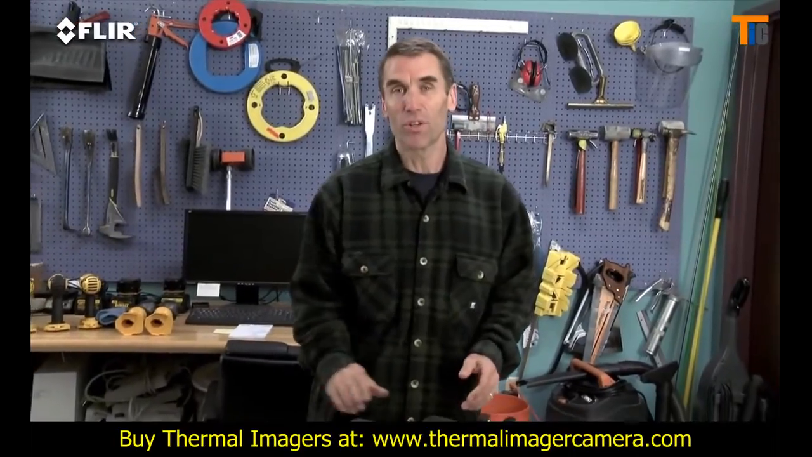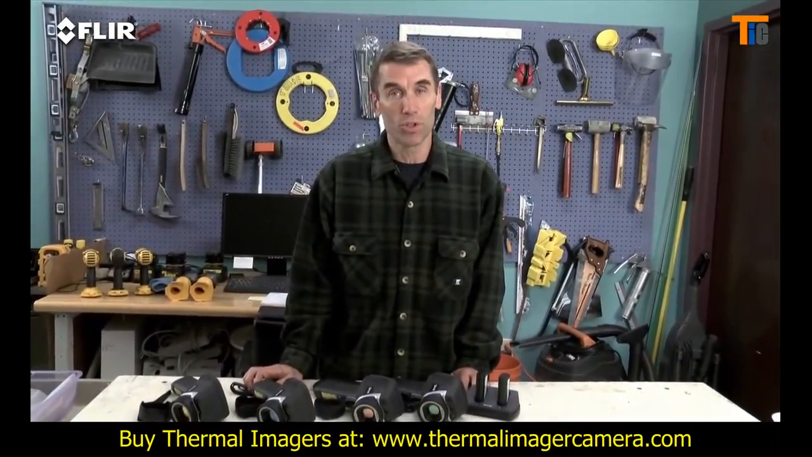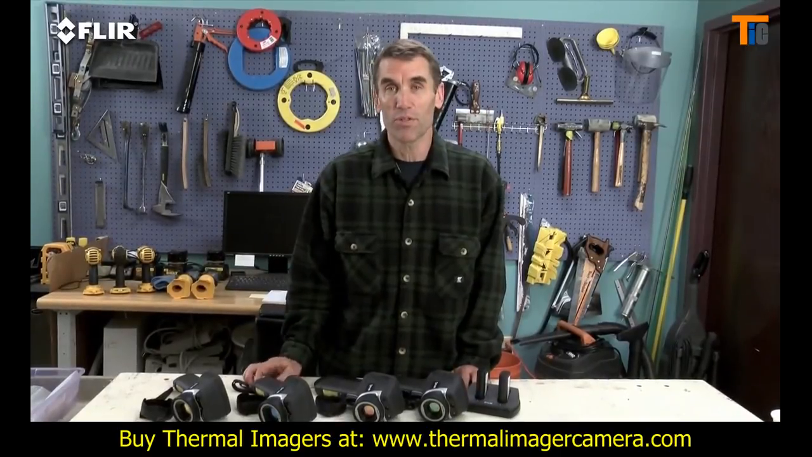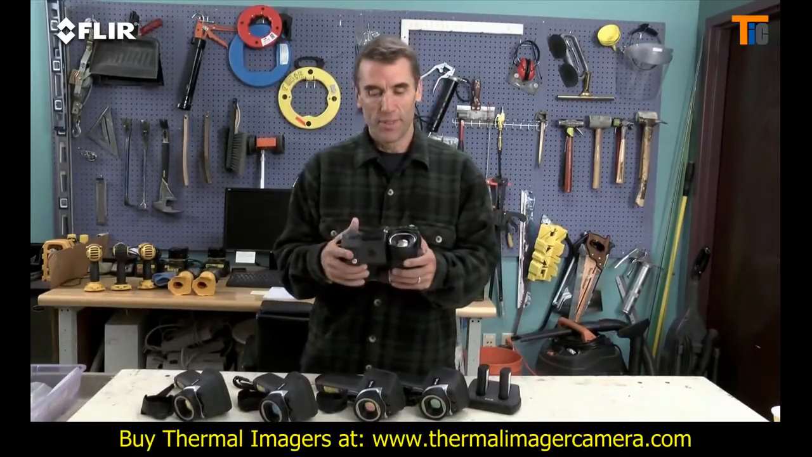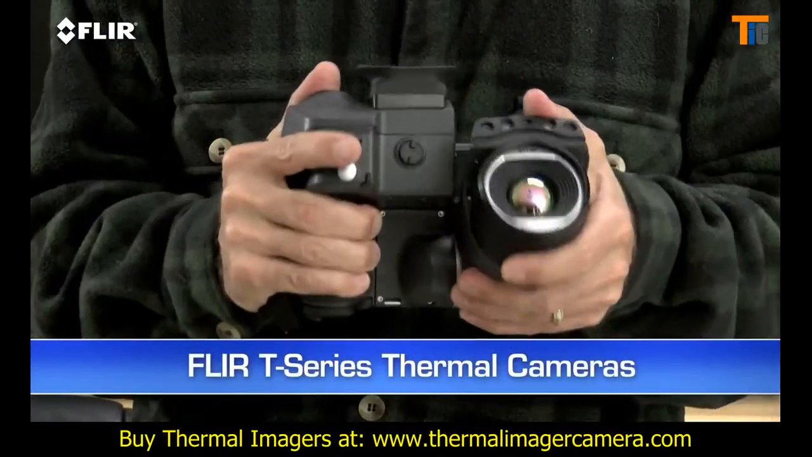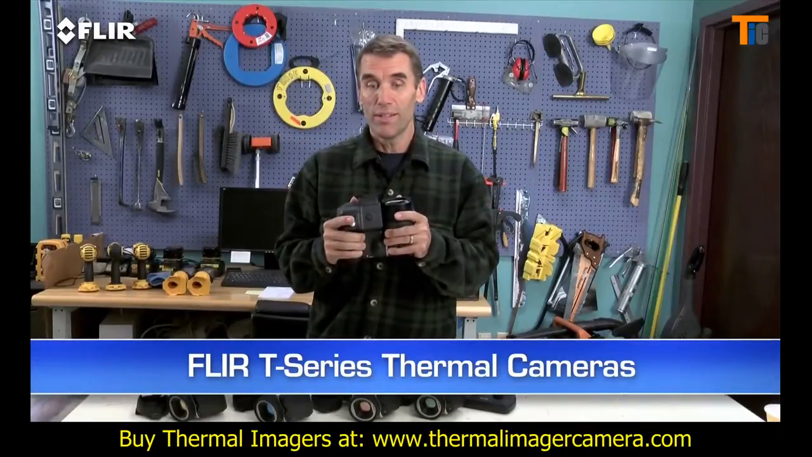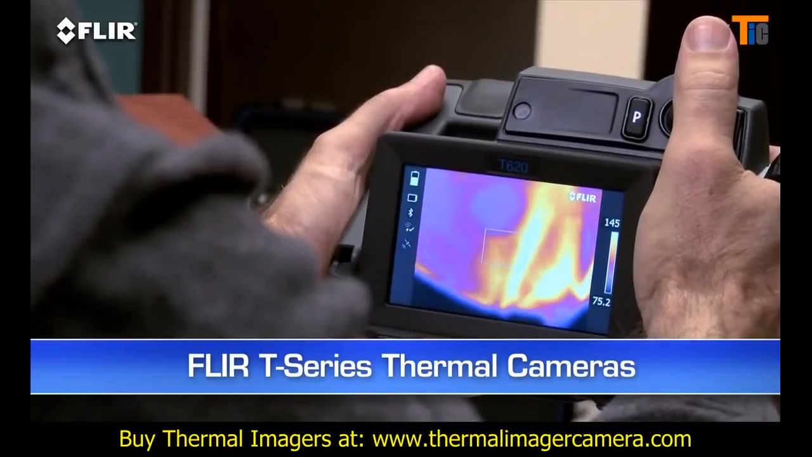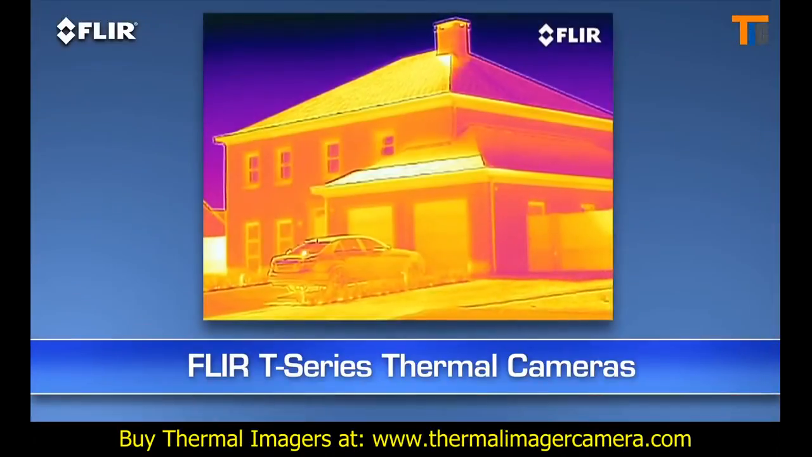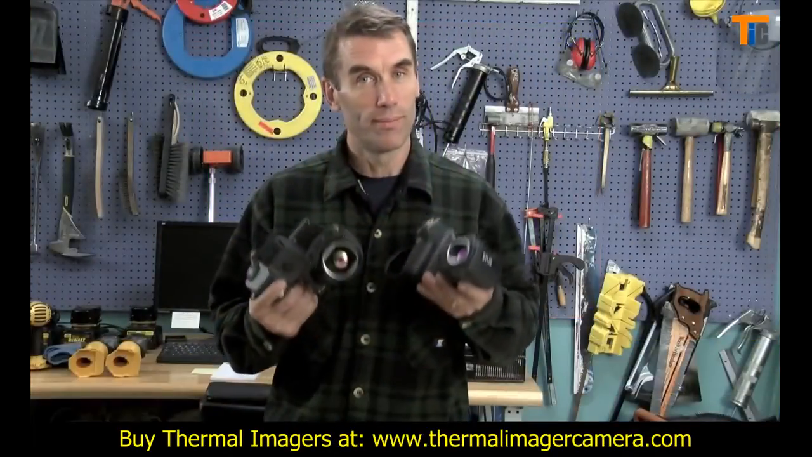Now, if your IR services are in high demand and you're constantly using thermal imaging around commercial buildings, in the restoration business, or even as a roofing expert, you really ought to take a look at the T-Series. This camera has a tilting lens system that allows for a lot more comfort when you're shooting overhead, down underneath things, or really down low. Plus the benefits of autofocus, MSX image enhancement, up to 640 resolution, and more. Check them out.